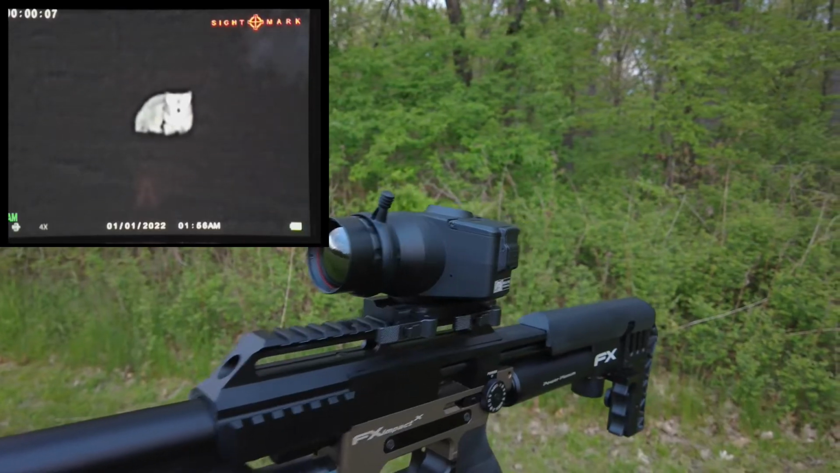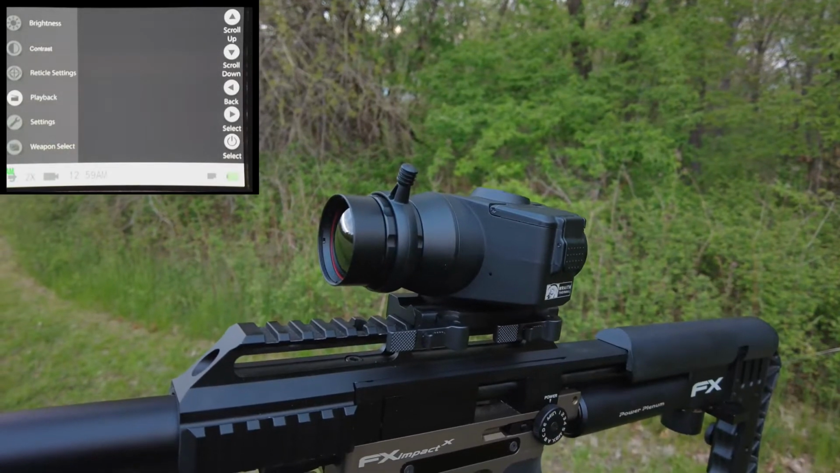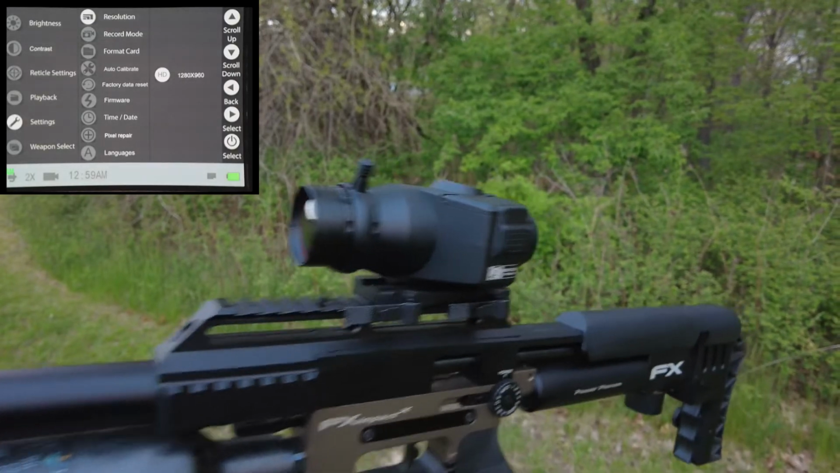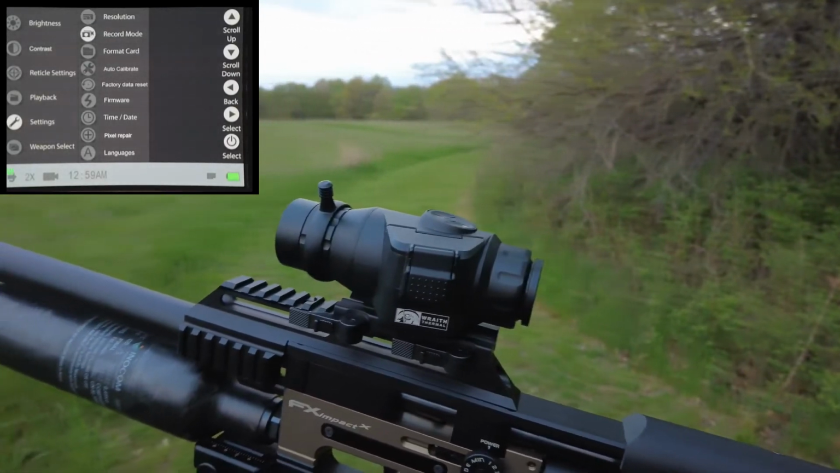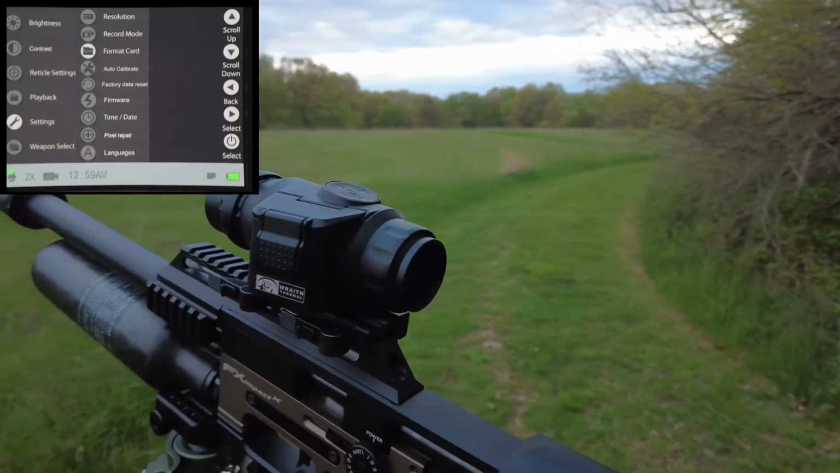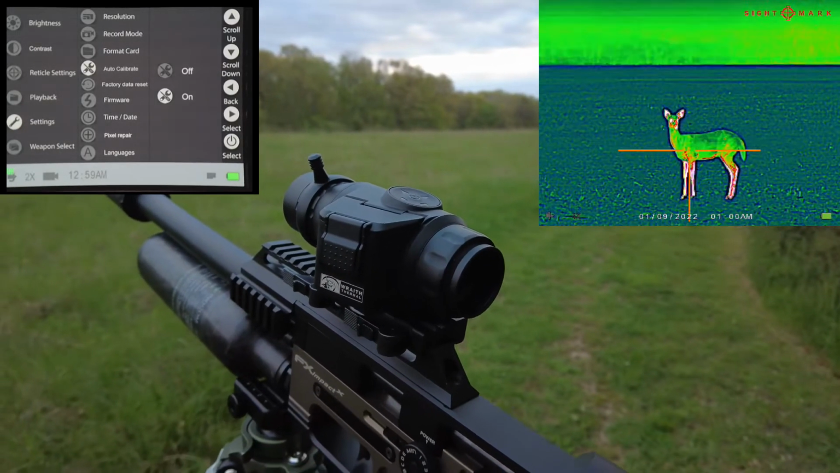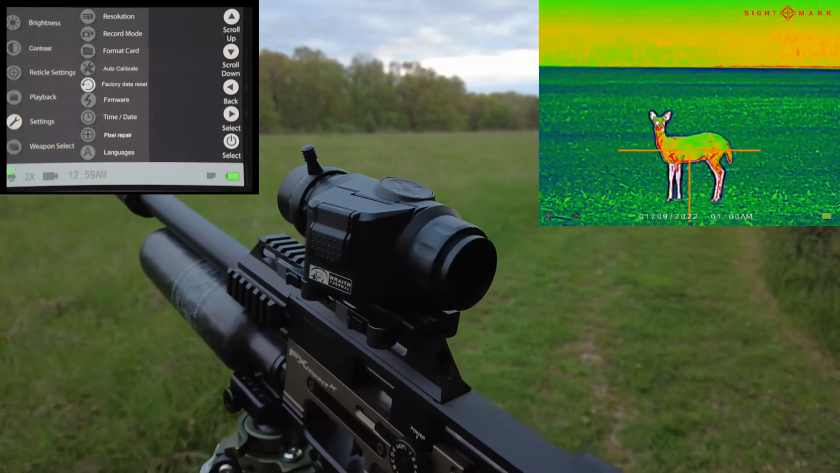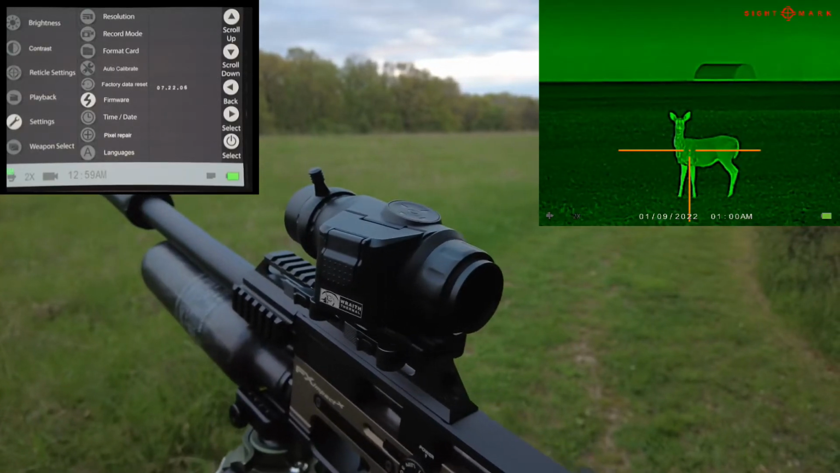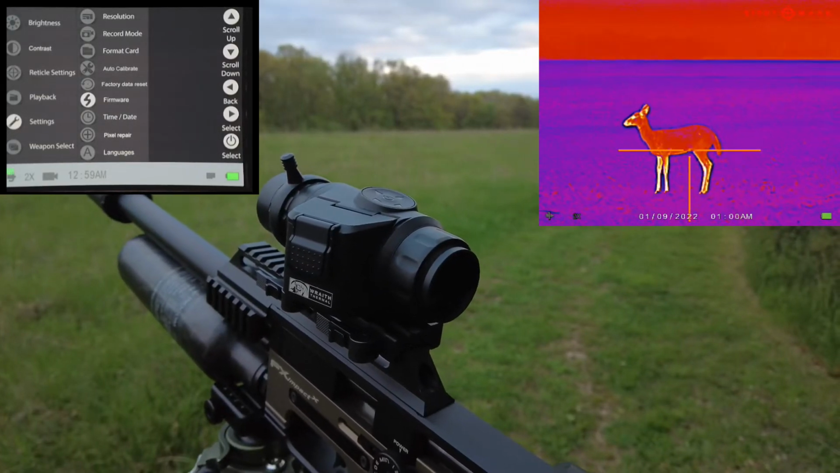It's a 384 by 288 thermal sensor unit, 40 millikelvin noise equivalent temperature differential, or NETD that they'll call it, with a 1024 by 768 AMOLED display. You're looking at 10 reticle choices and 9 reticle color choices. You have 5 color palettes that you can choose from. So your black hot, white hot, they have a green styled color palette in there, I believe a red hot, just a multitude of different color palettes. And then really simple functionality throughout the device.